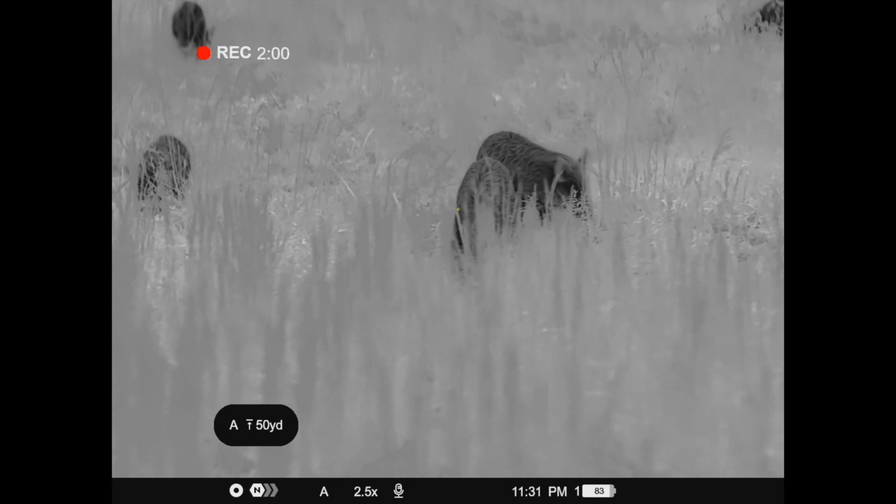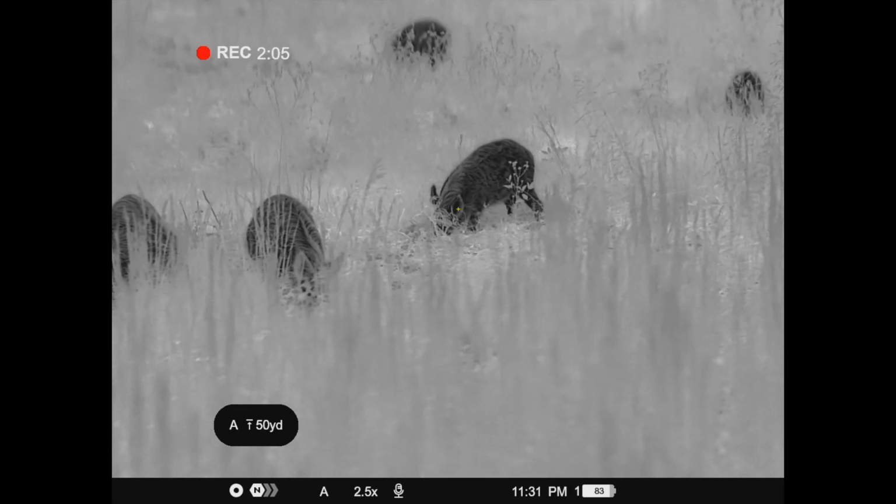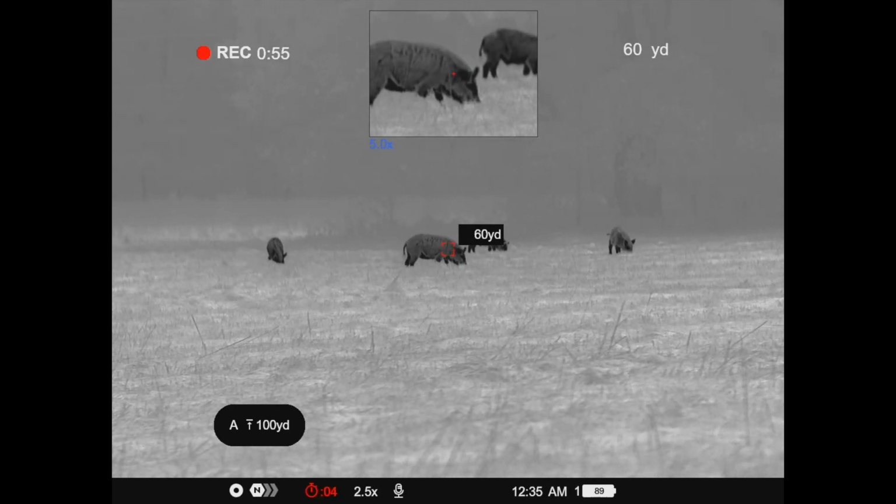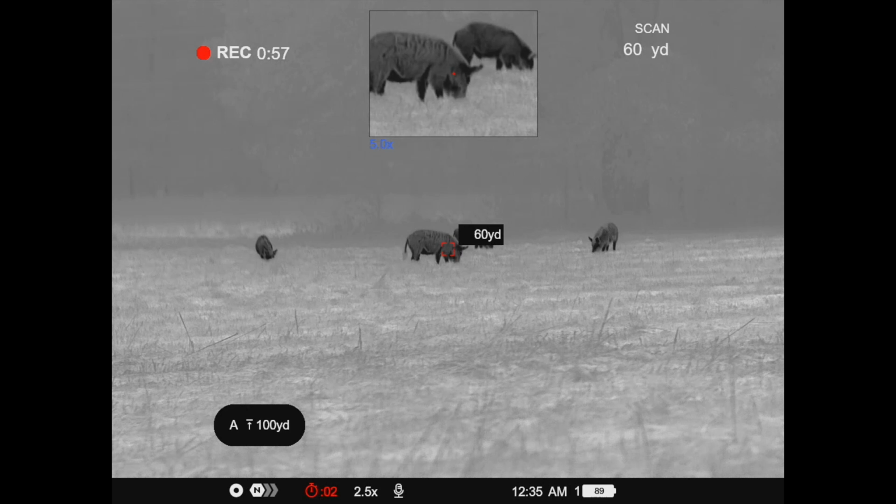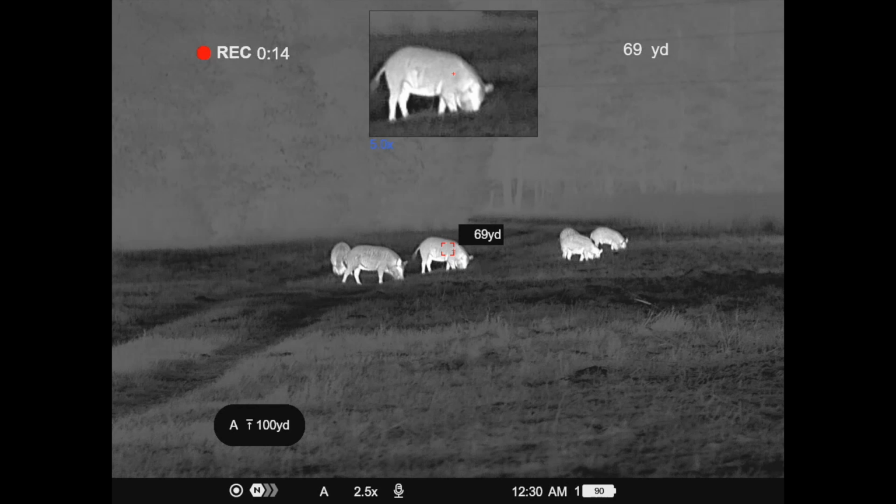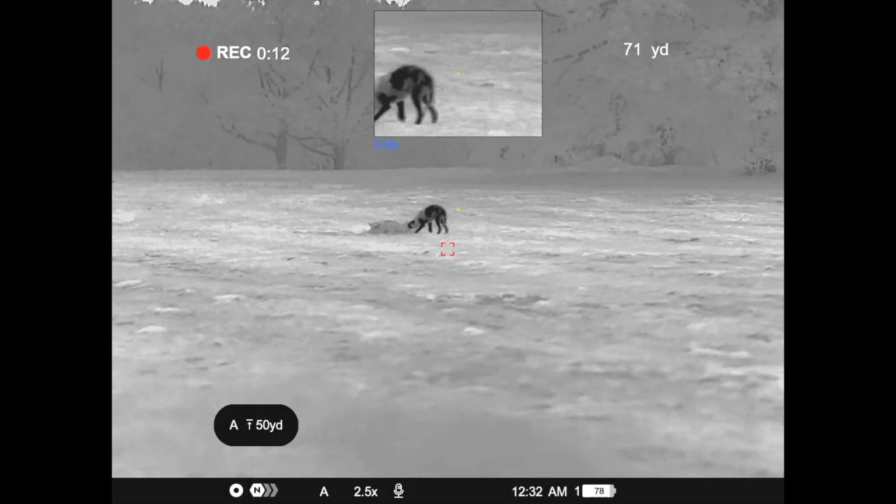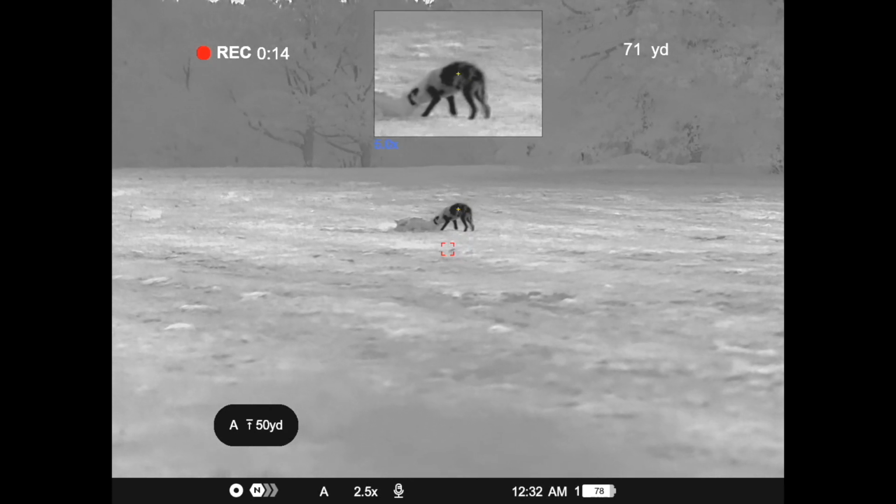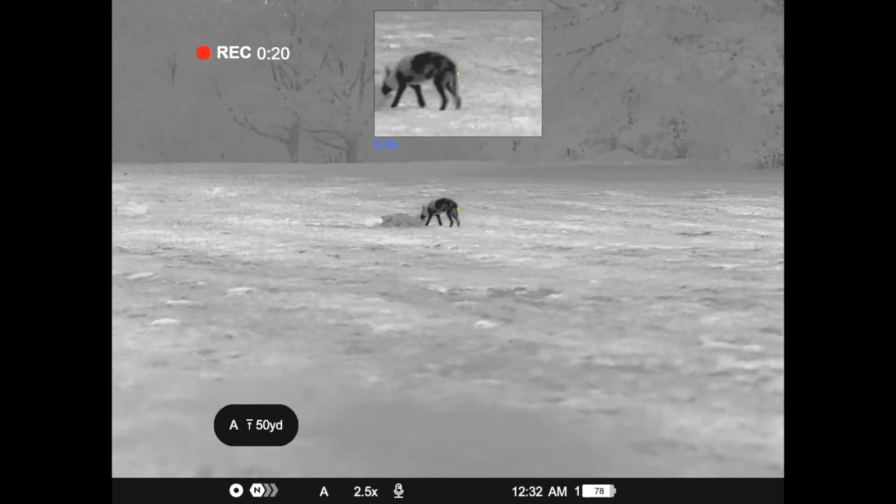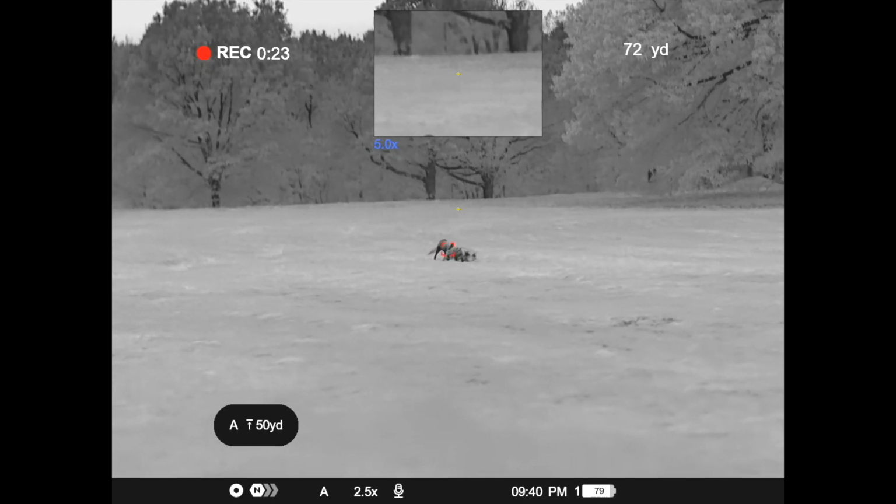Pulsar now is distinguishing between NETD, which they say this scope is a 35 NETD, and the sNETD, which they call the system NETD. That means it is the NETD rating after they've run their algorithms and everything on the sensor. So the sensor comes in at 35 millikelvin. After they do all of their enhancements on the sensor, it drops down to a minus 20 NETD rating. You will start to see that on spec sheets. You may wonder what that is, but it's just NETD and system NETD, and that's exactly what that means.